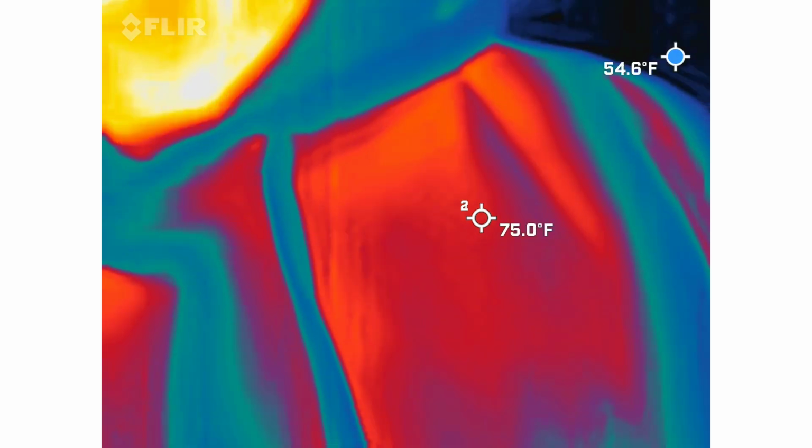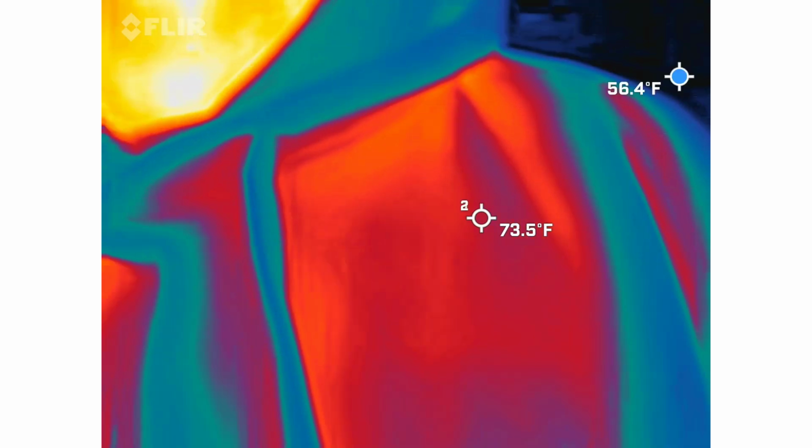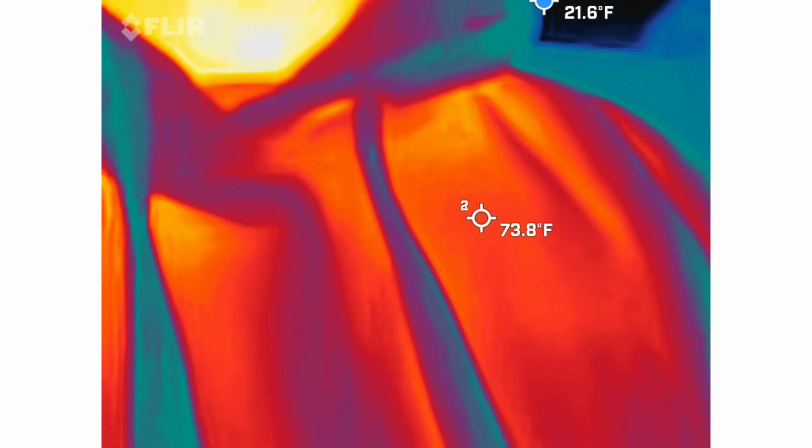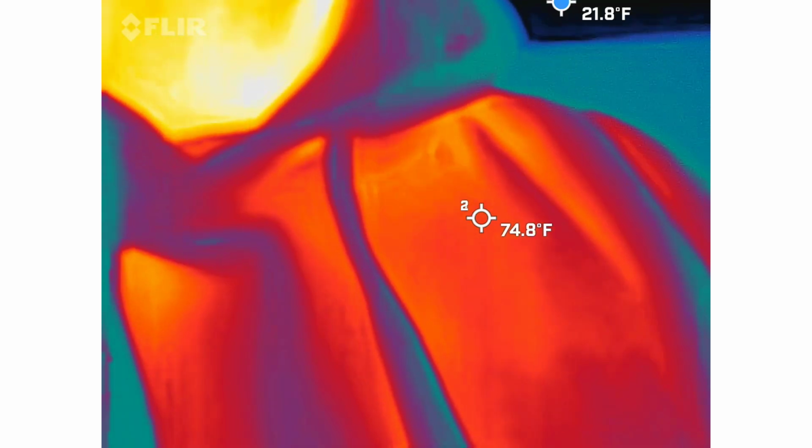There's also a blue dot bouncing around the screen to show you the coldest spot in the frame at that particular moment. So I'm looking for 15-degree plus temperature drops based off of our ambient temperature of about 55 to 56 degrees. So we're going to be looking right around the 40-degree mark or colder. Again, it's there to help guide your eye when you get your video back.